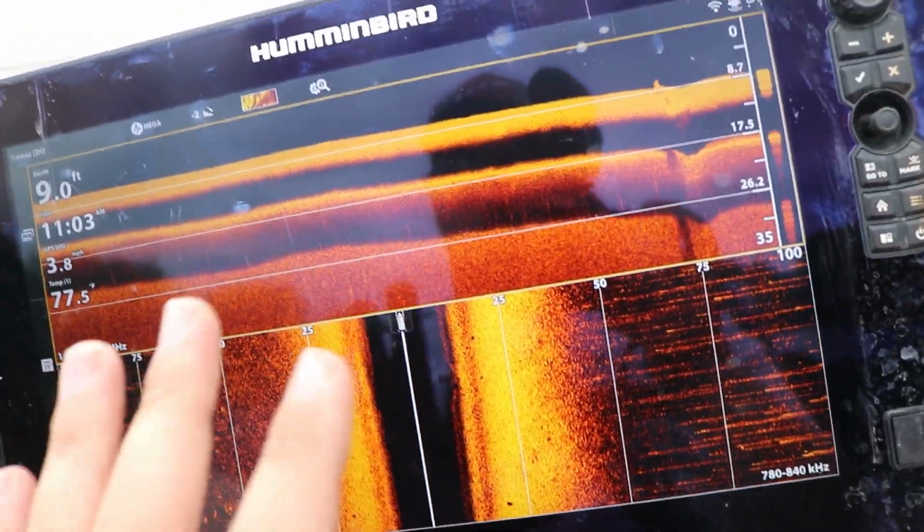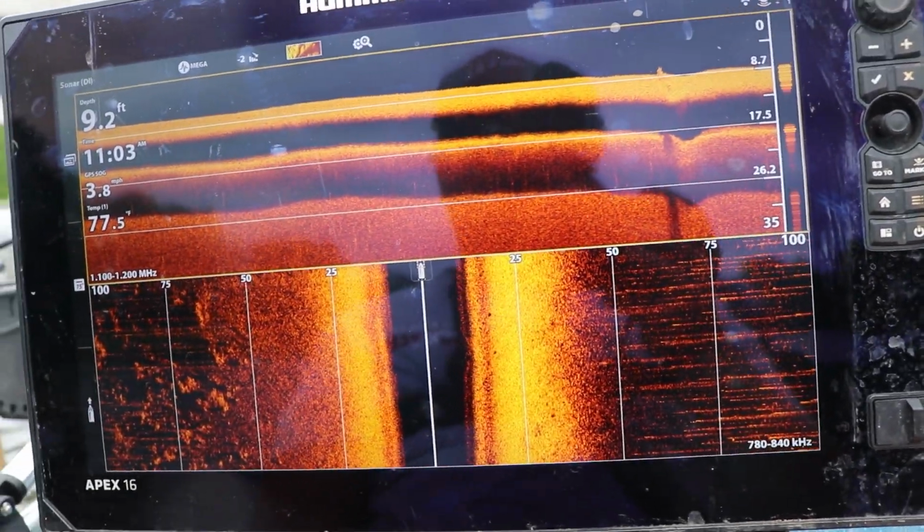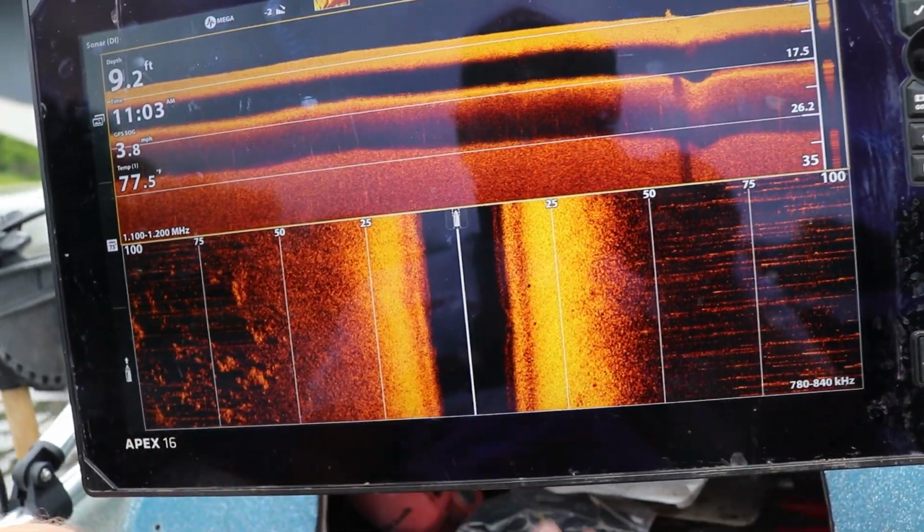But we haven't really seen much. There was one log back there. It might have been a log. It was some object. It looked big enough to be something, but